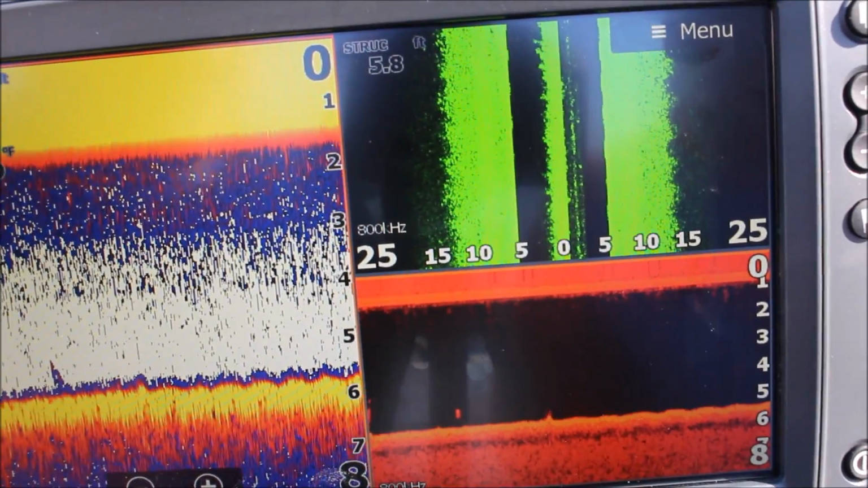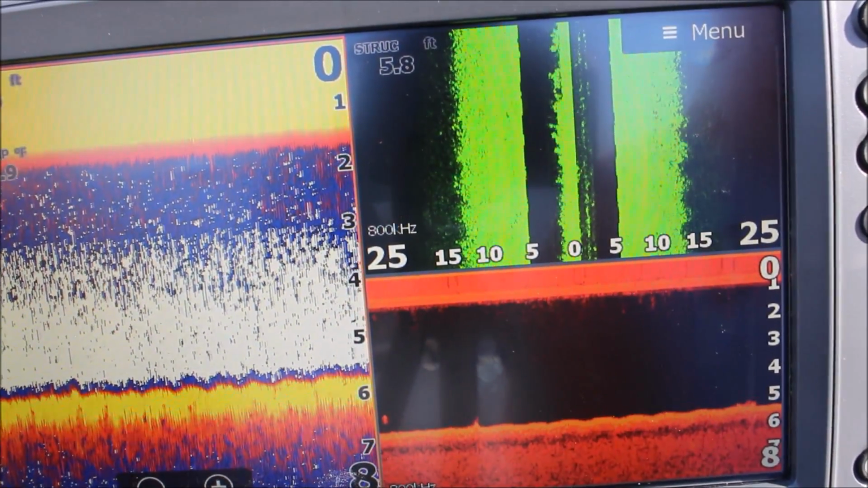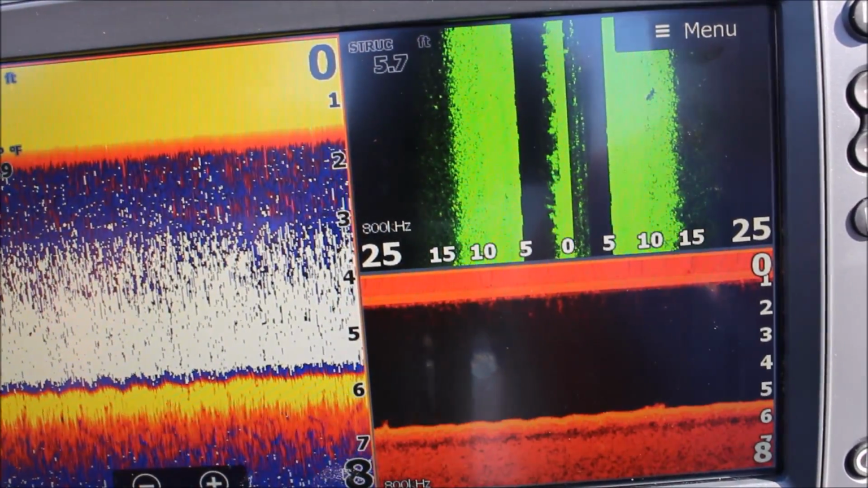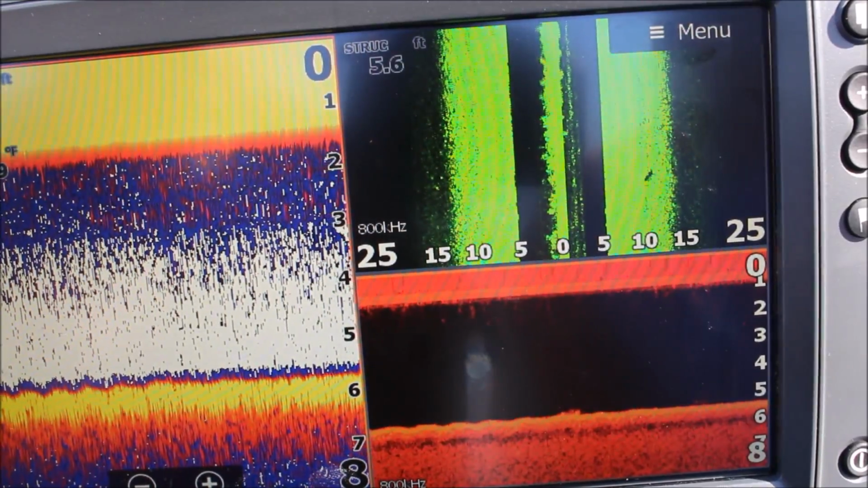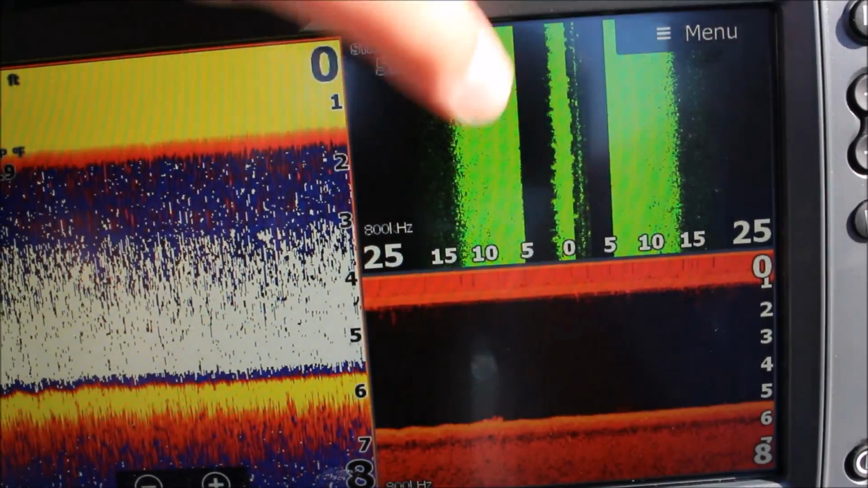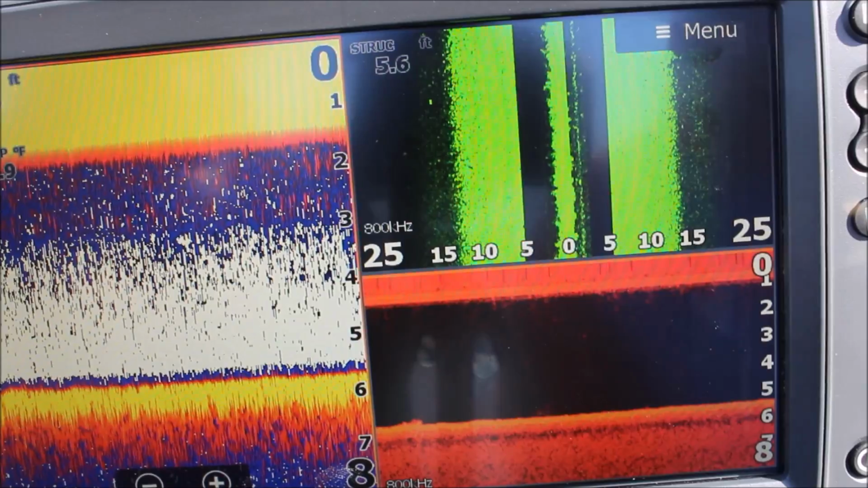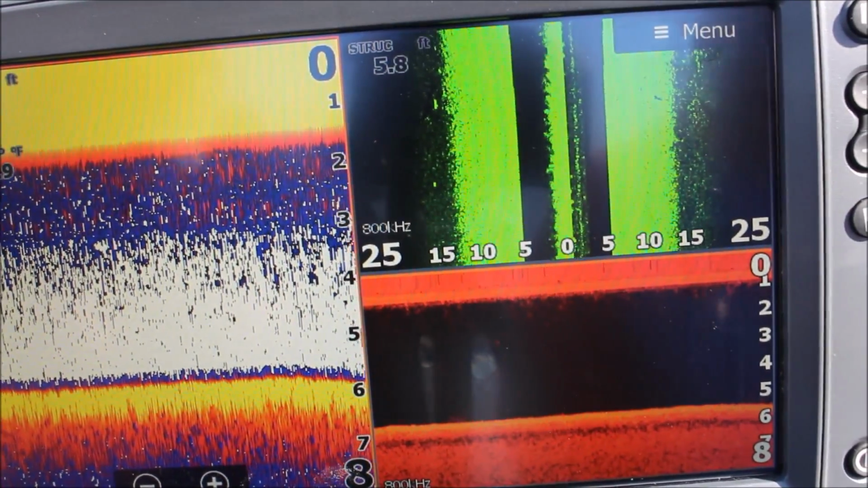There's a pipe that we're about to go over. We aren't really sure what it's to, but it goes right on the bottom. So we're gonna look right here on our down scan and our side scan to see if it picks it up. It should be a pretty clear image of what the pipe looks like. So any second now we should be seeing it.